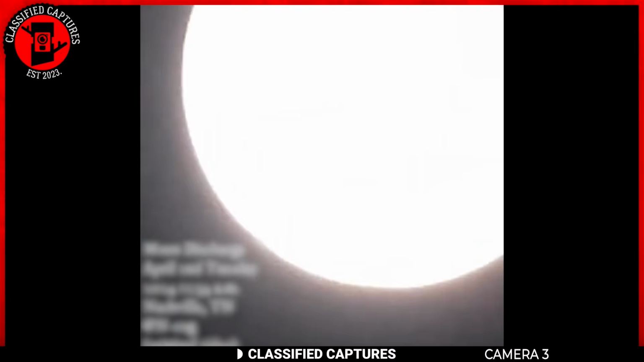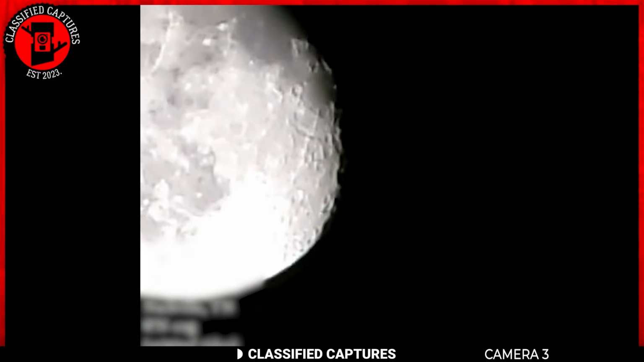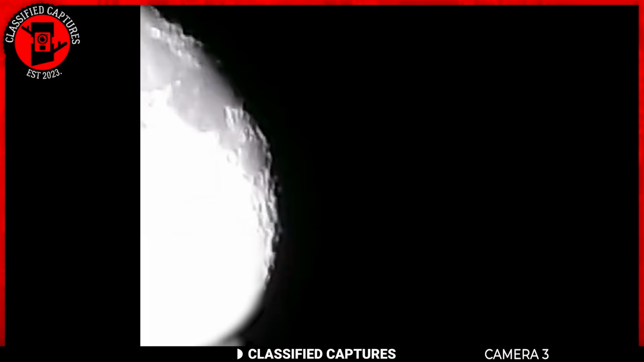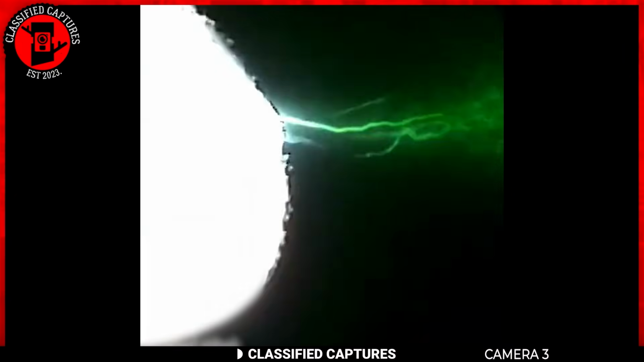Lightning struck, not on the earth, but onto the moon itself. As they watched in disbelief, you can hear the astonished reactions in the background. According to the woman, her friend mentioned that the moon had been changing colors just before the lightning struck, adding another layer of oddness to the whole event. What could this mean? Was it just a bizarre atmospheric phenomenon, or something more? When lightning striking the moon is unheard of, the fact that the moon seemed to change colors beforehand is even more puzzling. What do you think could have caused this?